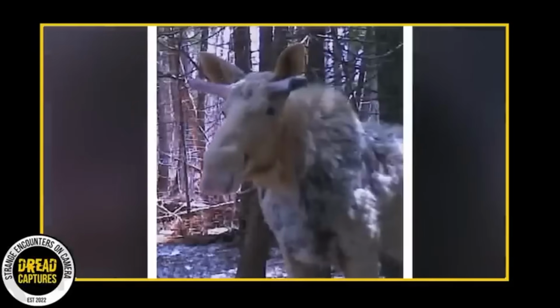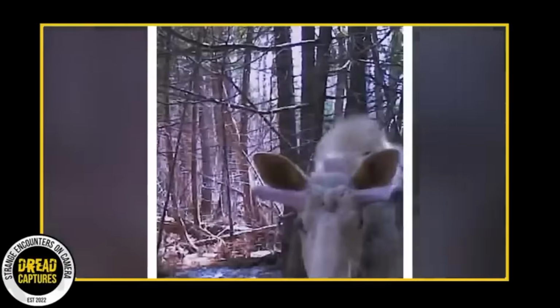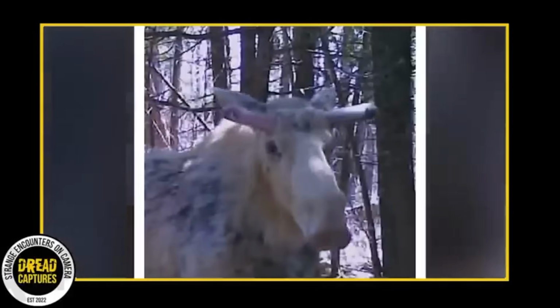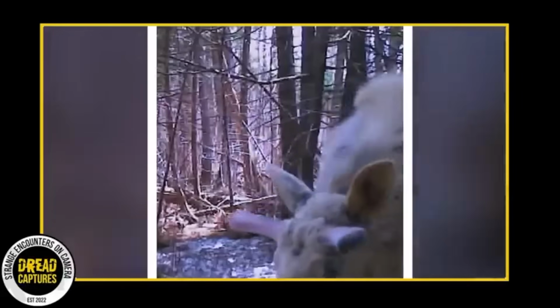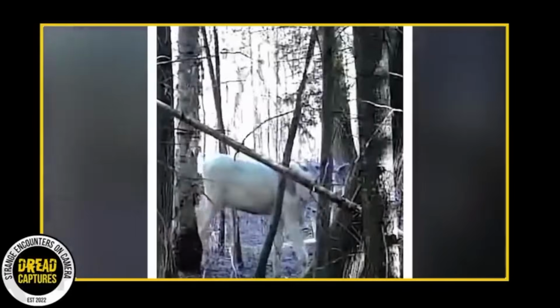Due to their unique appearance, they've garnered spiritual significance among indigenous cultures, with some considering it a bad omen to harm one. This magnificent creature, seemingly without a worry, casually strolls through the woods, a testament to its rarity and beauty. Thanks to the trail camera, we've captured this exceptional moment, providing a rare glimpse into the life of these unique animals.